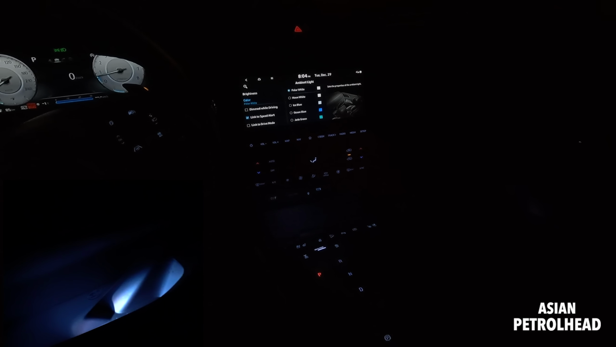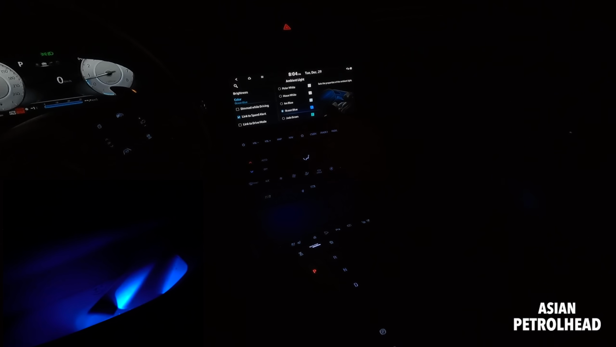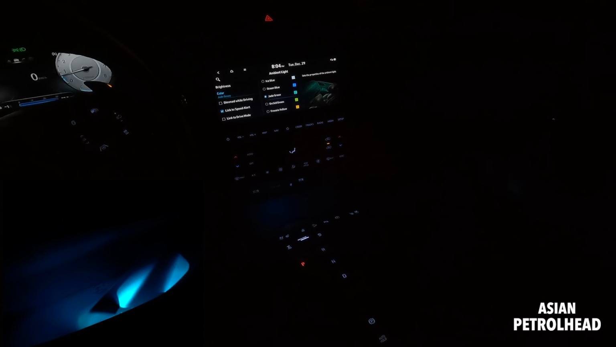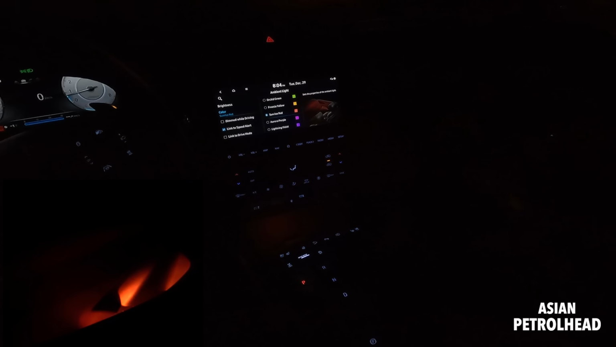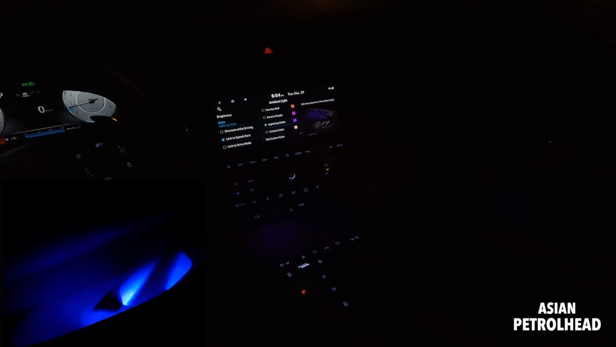Actually, it's right here on the left side, in the middle right here, and for the passenger side. Okay, so let me just show you each color. Just put it there. That's polar white, moon white, oh, ocean blue, I skipped ice blue, jade green, Freesia yellow, orchid green, sunrise red, aura purple, lightning violet, and custom.